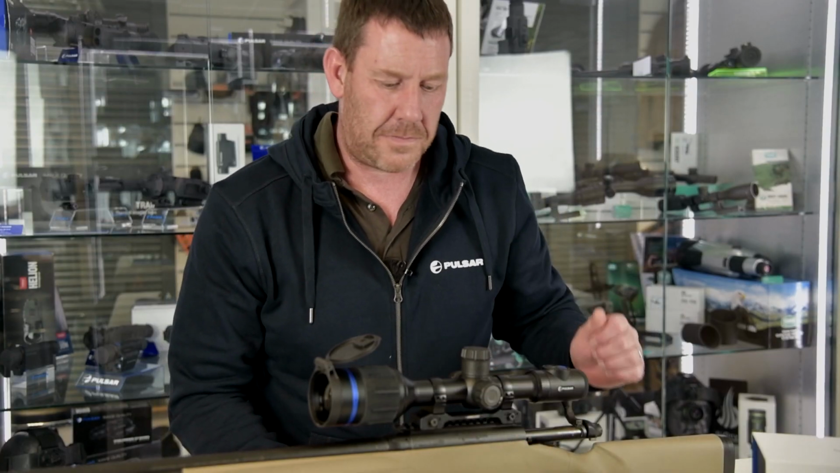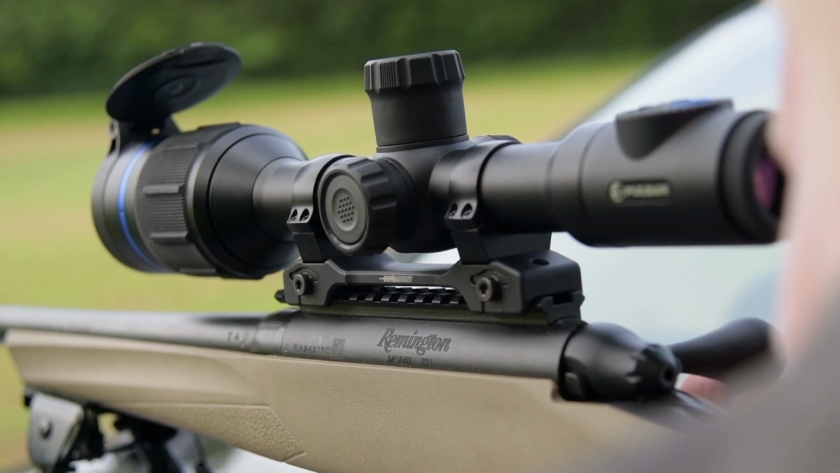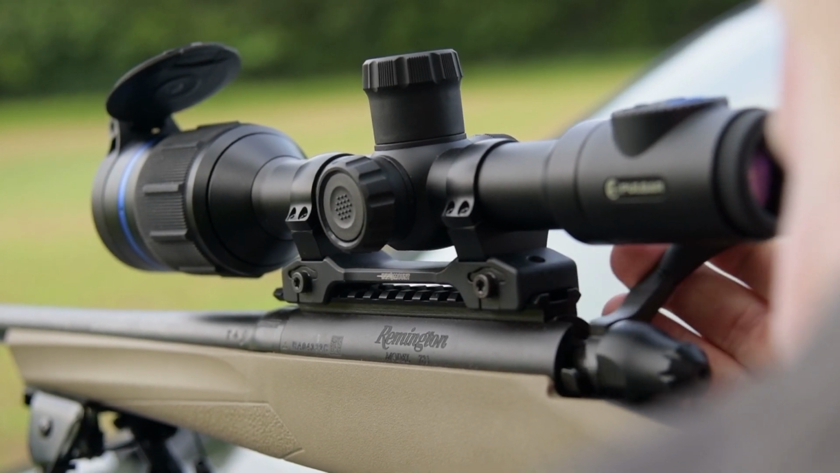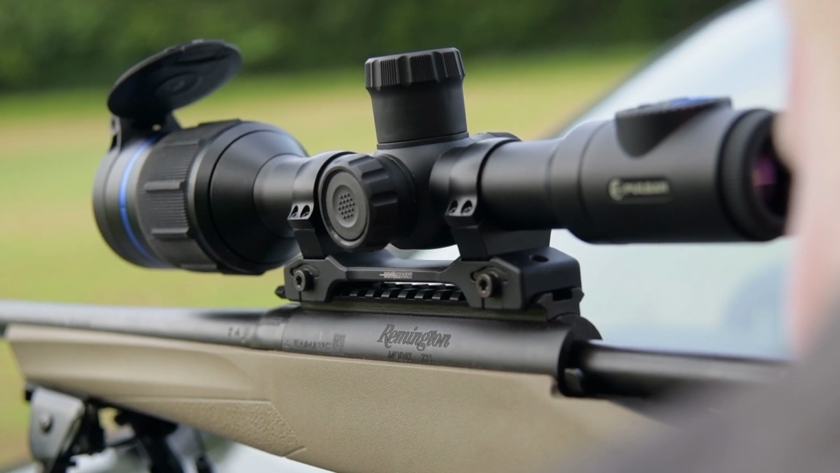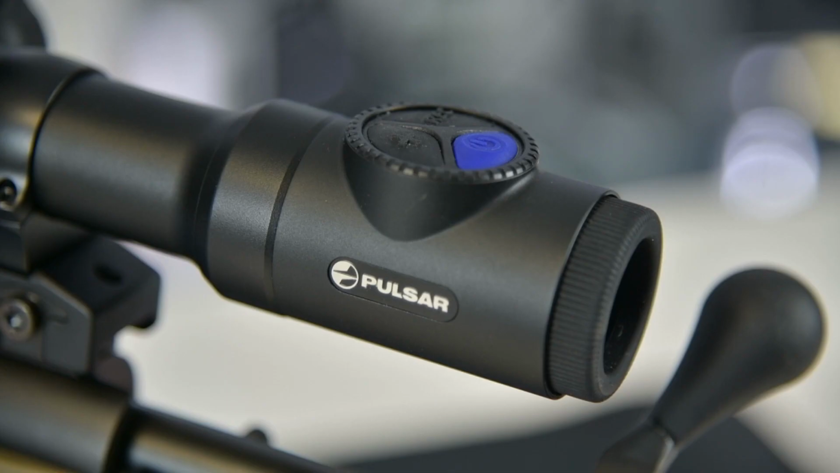Tell me about battery life, please, Phil. Battery life is anywhere from 3 to 4 hours per battery. The thing that's great about this is you've also got a built-in APS-2 battery in there, so you've got 2 batteries, which should really cover you for a night out on pest control duties. And also if you just touch the power button at the back, that puts the display into a sleep mode, which is also helpful for saving battery life.